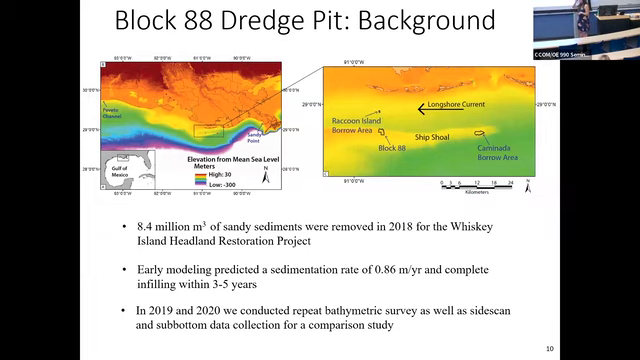So this particular project that I got involved in is basically trying to map and determine what the possible implications of using dredge pits offshore could be moving forward. Before they even got started on this particular project, they spent a lot of money and time trying to model what they thought putting a dredge pit on Ship Shoal would do.